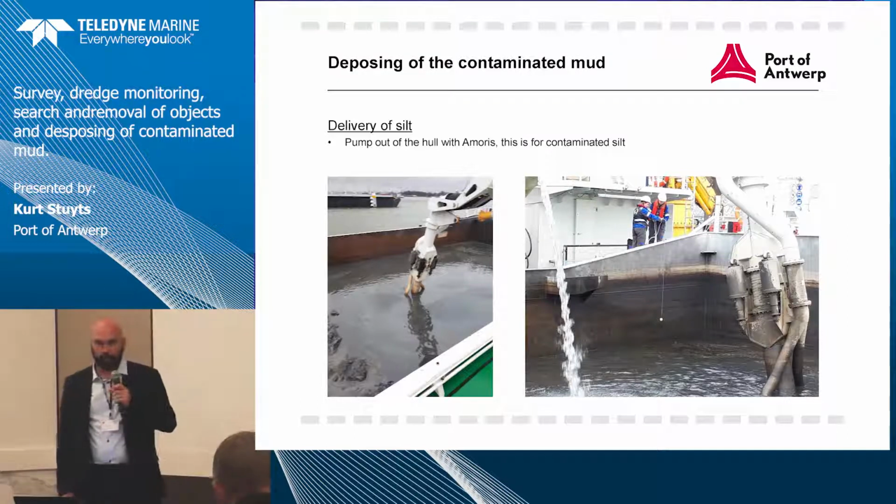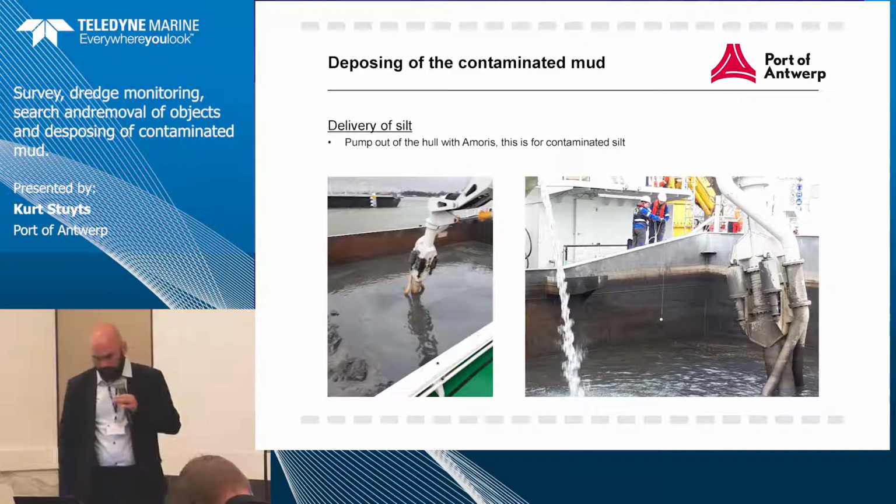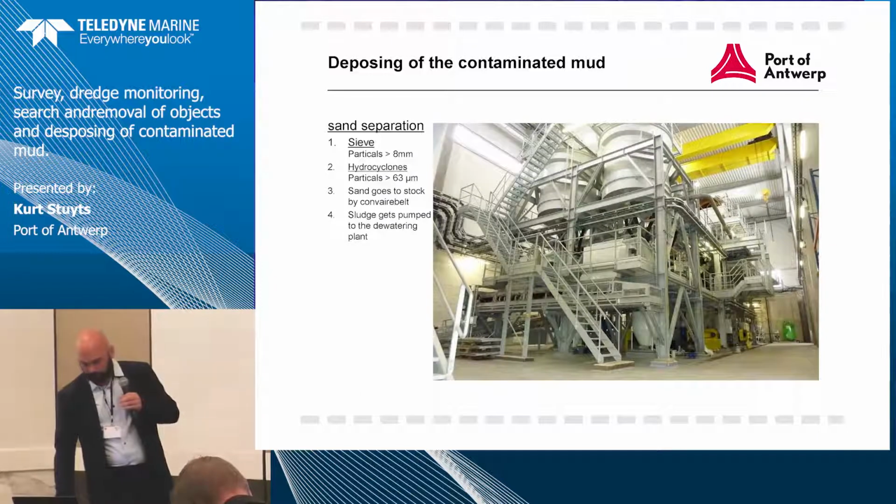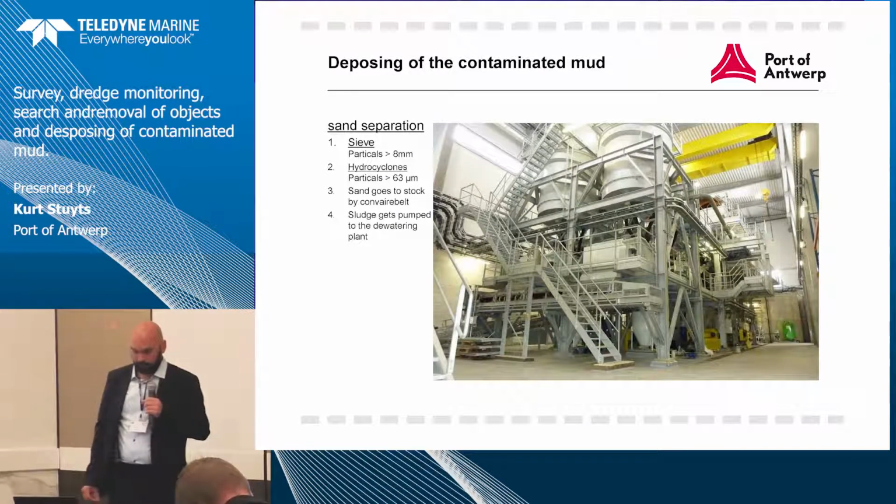And they don't like too much sand inside of it. So when it's more than 50% sand, they say no, we don't do this anymore. So that's a little bit of a problem. Because at first, when it's getting pumped out, it's getting pumped to the sand separation system.